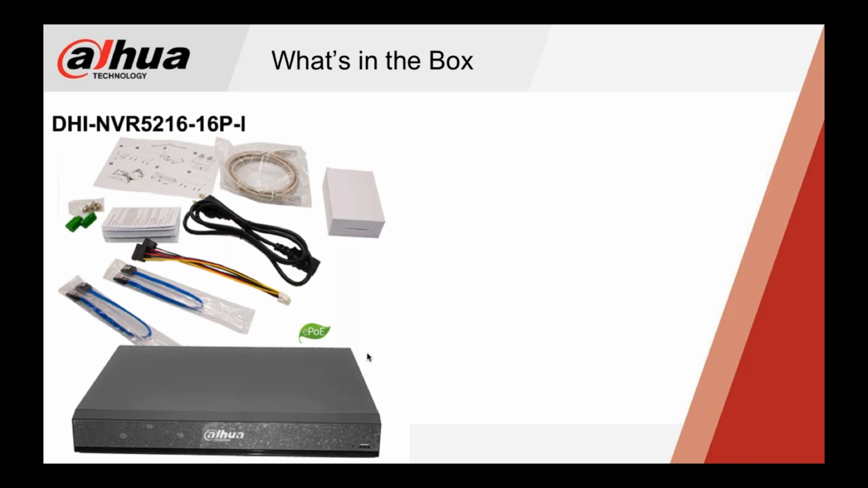So this is what's included with the NVR: all of the typical power adapter and other pieces and components that are needed. Again, this is EPOE, and I did forget to mention the camera is also EPOE. So both devices are EPOE, and you have a full EPOE solution. If you're worried about long distance transmission, or you already have an EPOE system up and running, this is going to be compatible. Also, if you need to convert coax, you can use this.